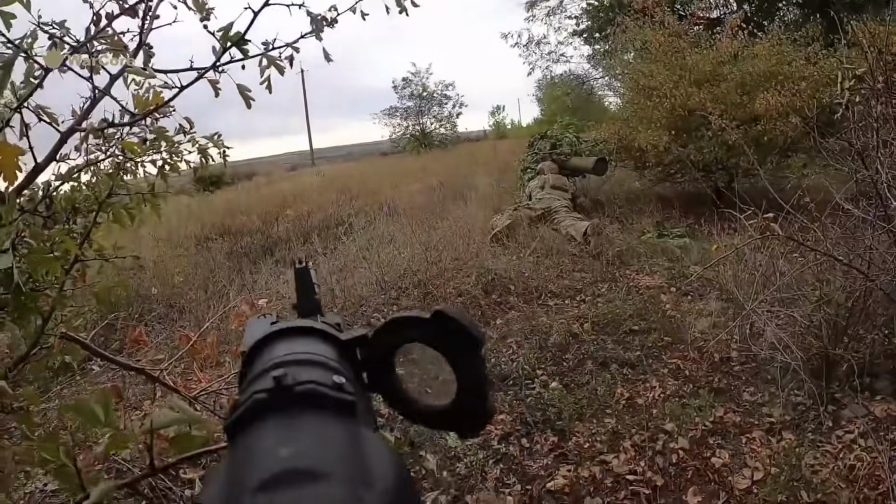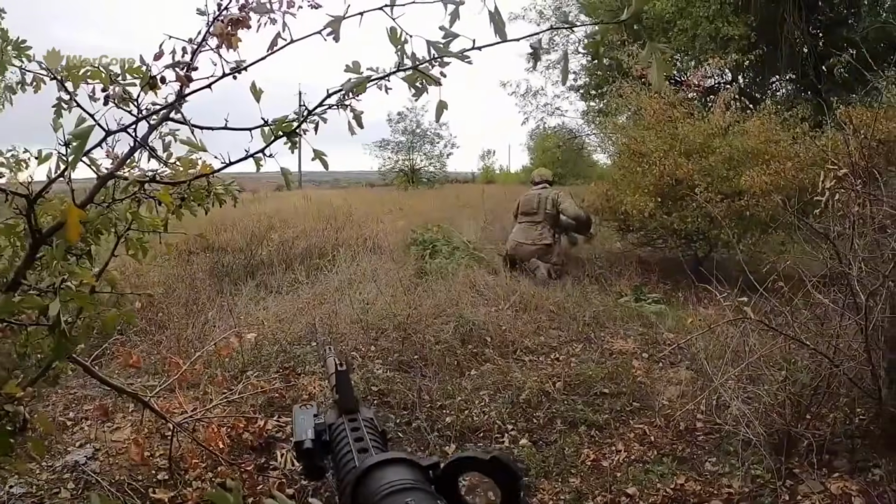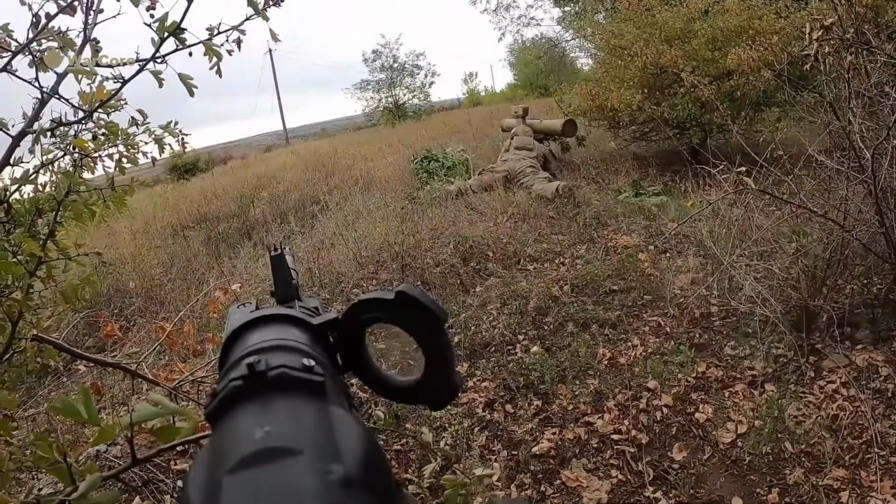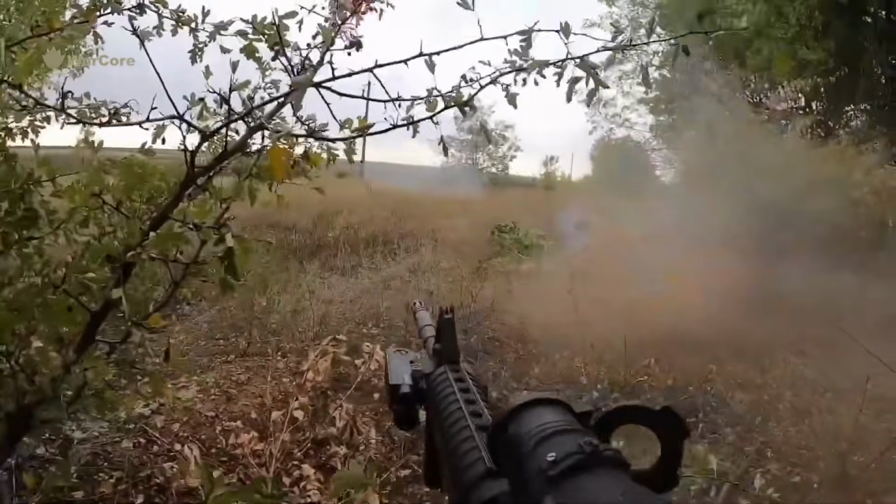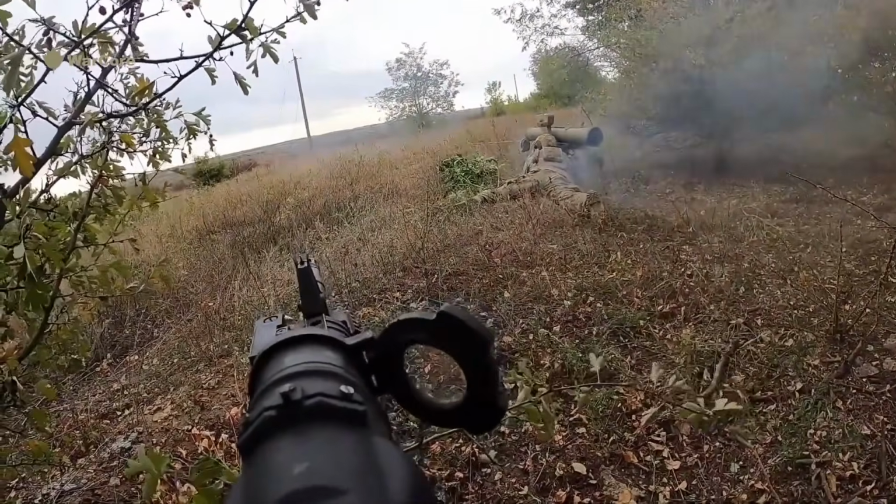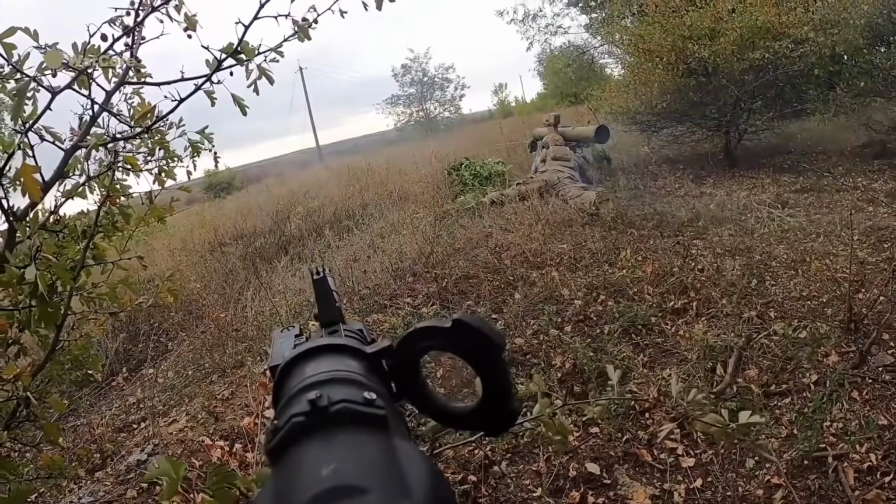In this video, a Ukrainian ATGM fire team monitors a Russian armored vehicle. Two Ukrainian soldiers carefully take positions and focus on the vehicle. The ATGM is launched, and the rocket hits the vehicle. Observing the impact, the team prepares to advance. This operation demonstrates Ukrainian precision and training.